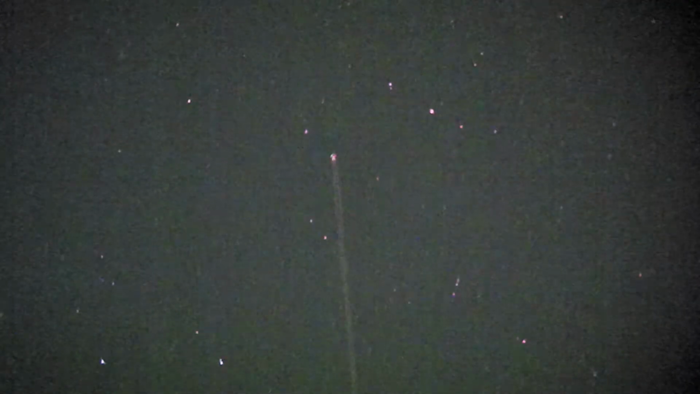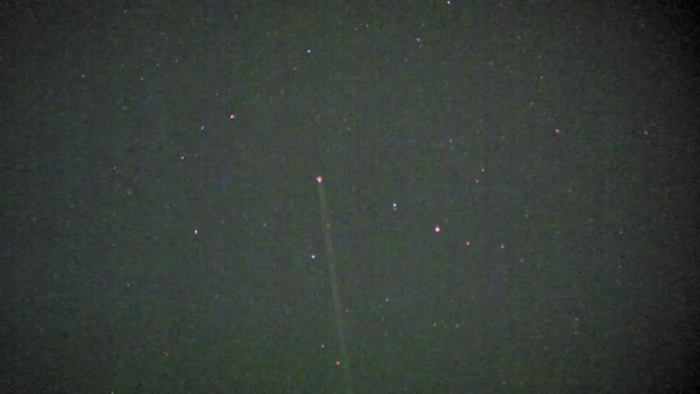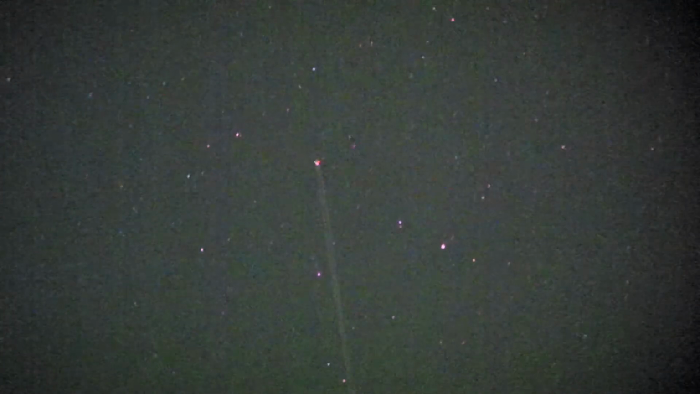Using the green grid to track the aircraft, so keep it nice and smooth in their field of view. That's my pillow creaking on the deck chair.